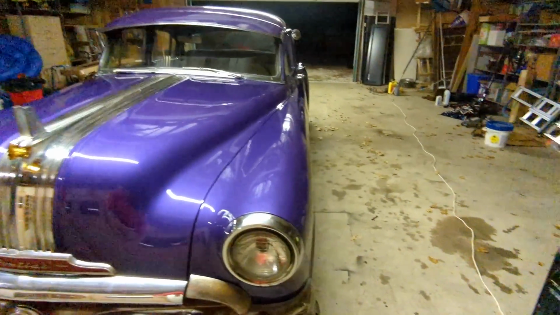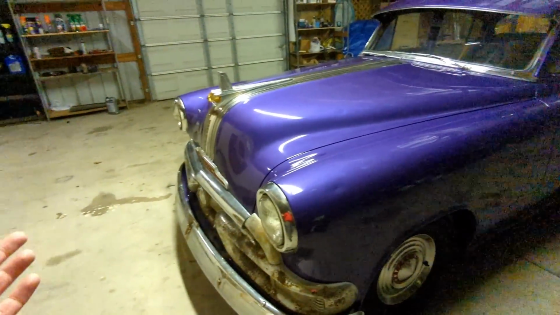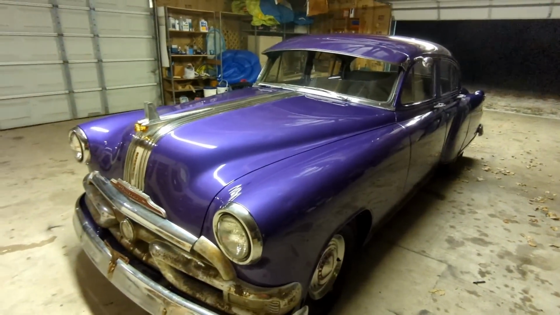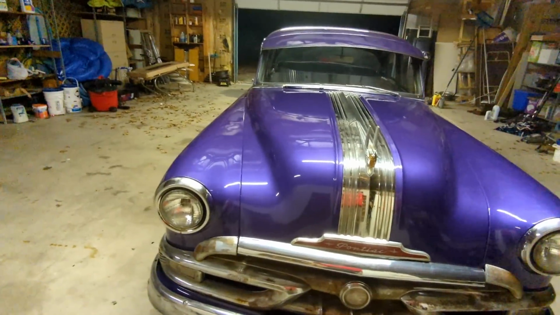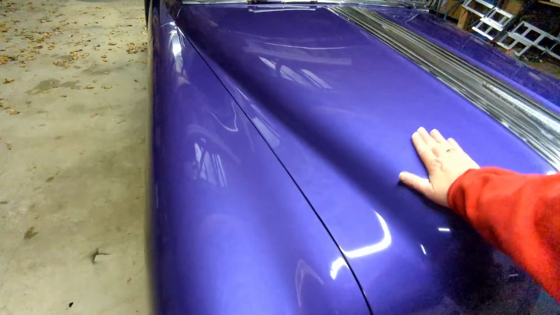Nope. That's what scares me about this car. I'm not saying it would turn into my Christine, but I worry that it's just so foreign to me in the old-schoolness that I'm going to mess it up. And I said this in other videos. I just don't want to mess the car up. It's so nice. I would really like an enthusiast or somebody.